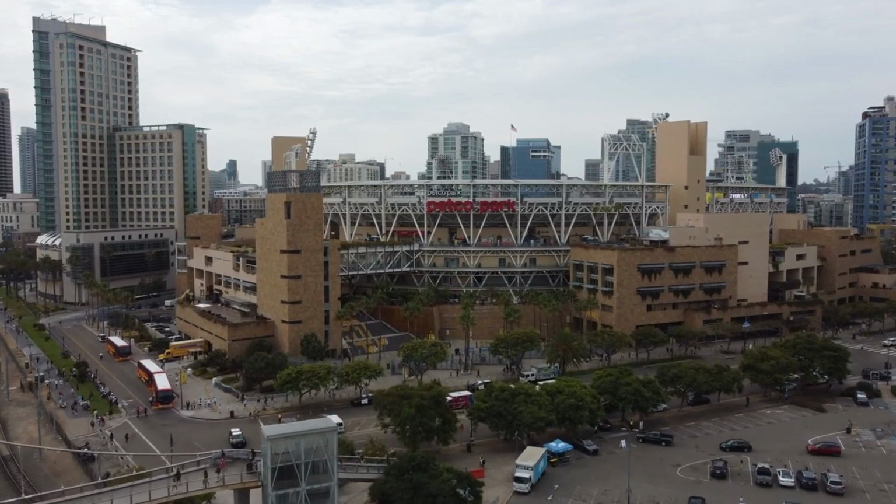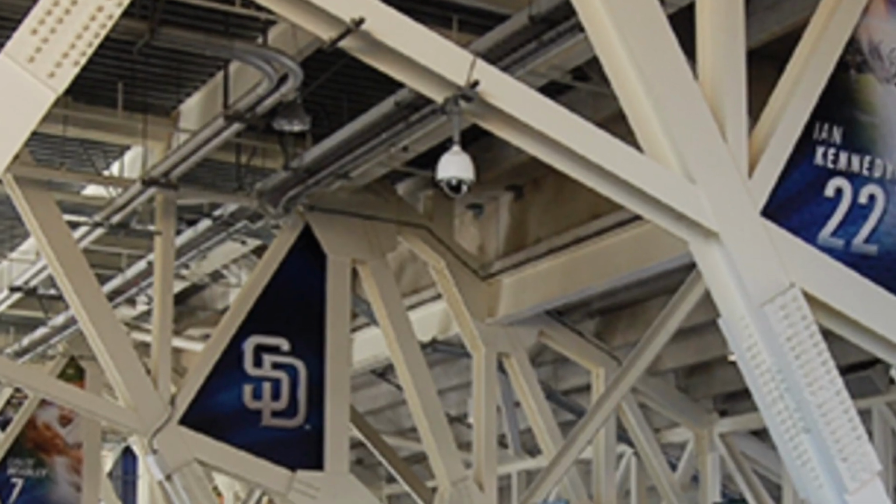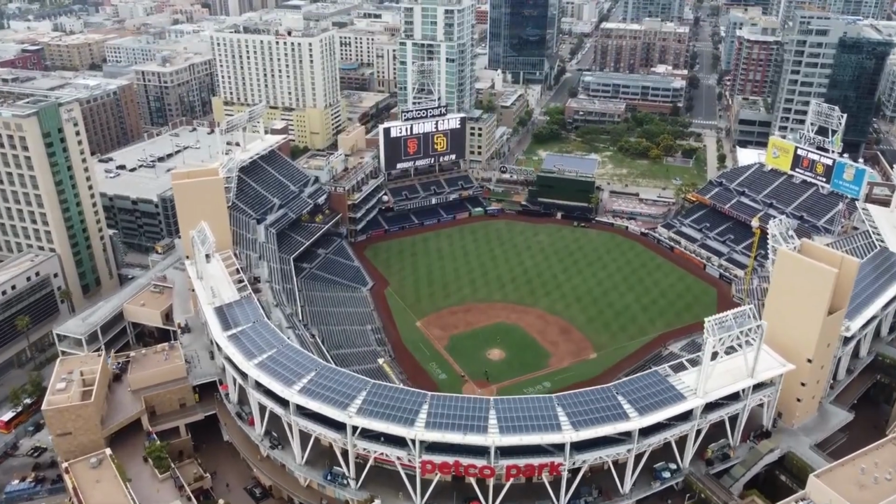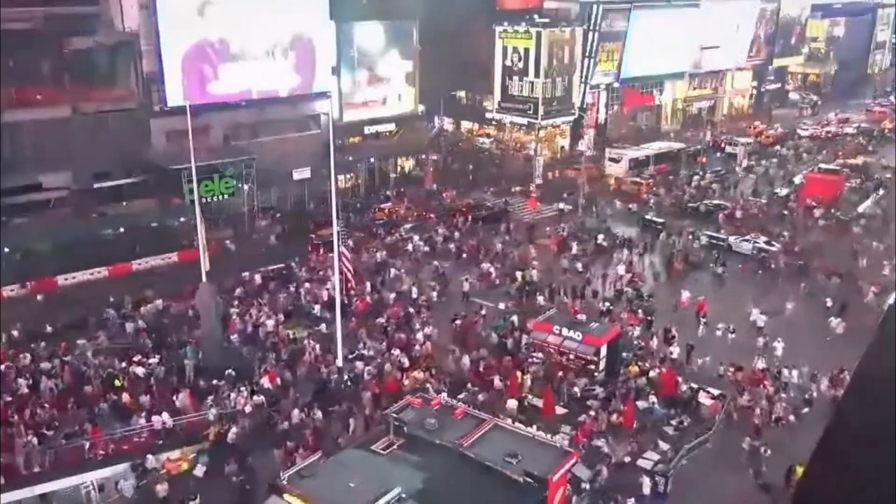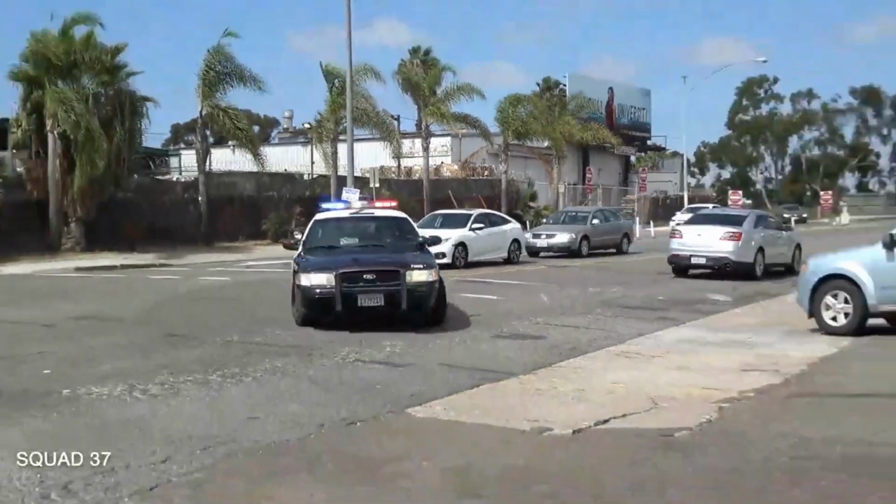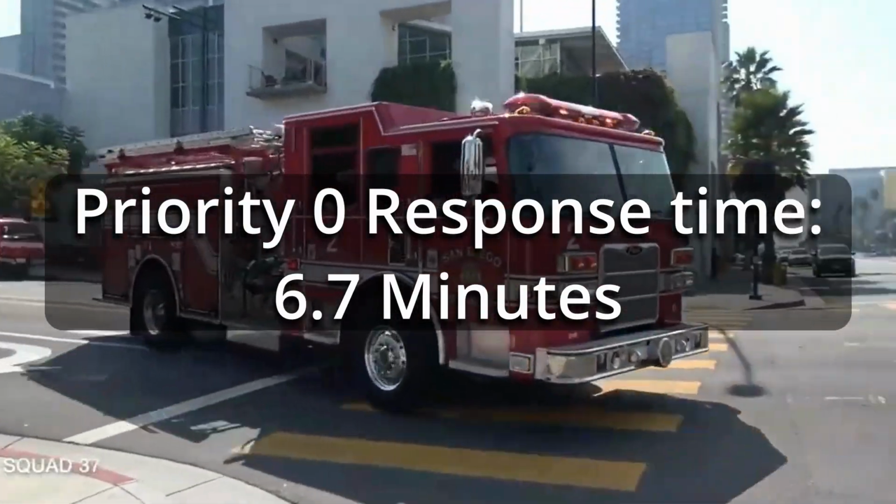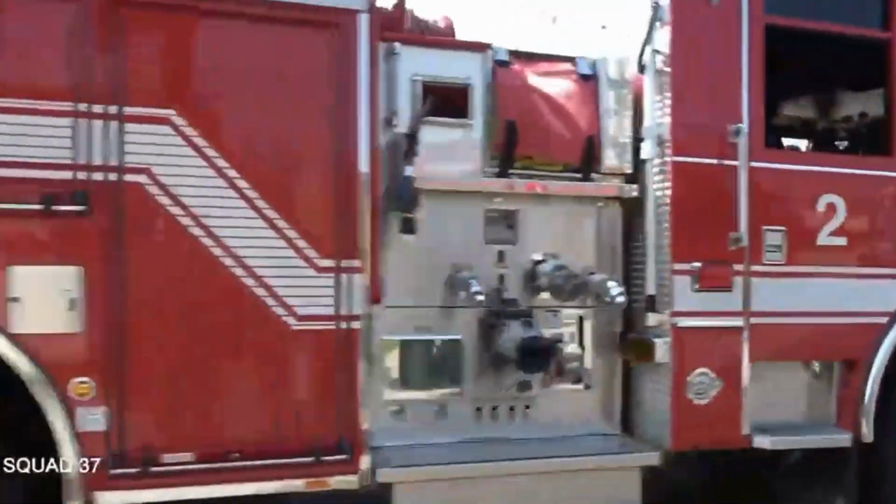Today, we have chosen to focus on Petco Park. At Petco Park, the stadium is equipped with CCTVs and a current evacuation plan that will simply alert the crowd of an attack and order them to find the nearest exit. But in a major event, that may not be possible. In San Diego, the average response time for Priority Zero emergencies is 6.7 minutes. So it is critical that a system directs a crowd in a rapid format.